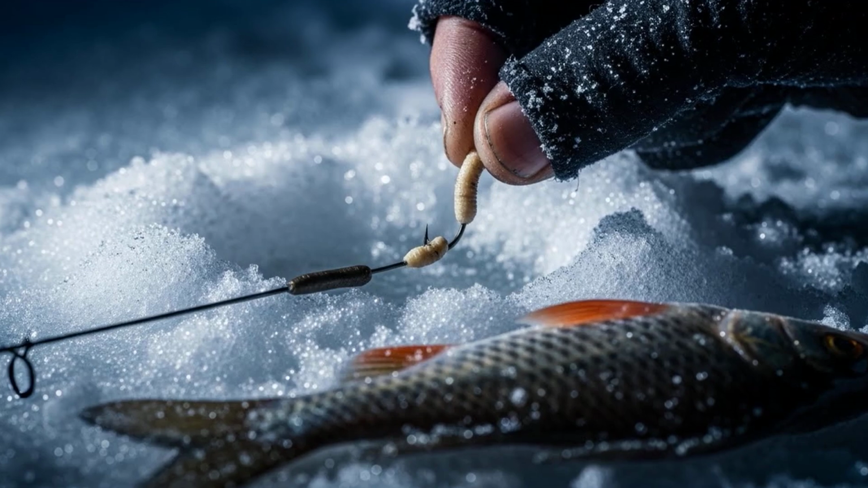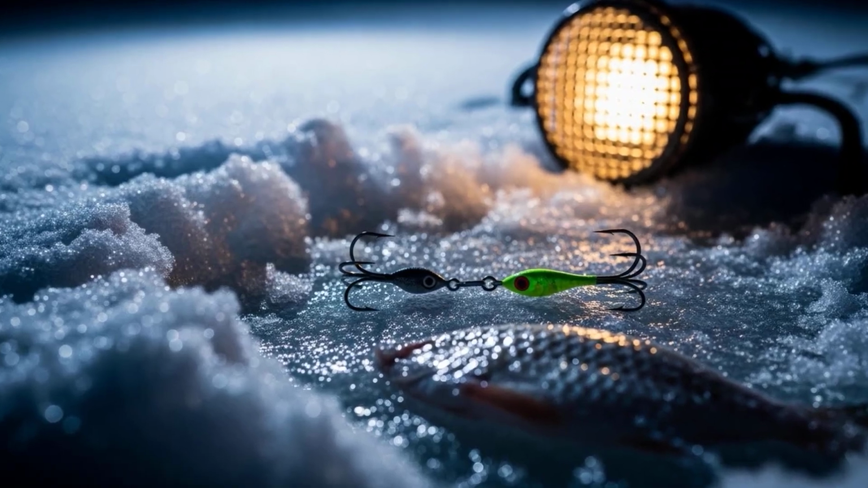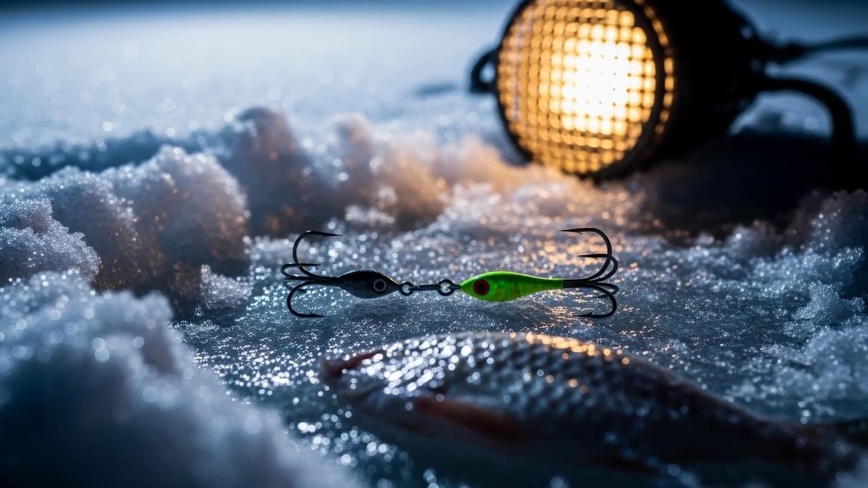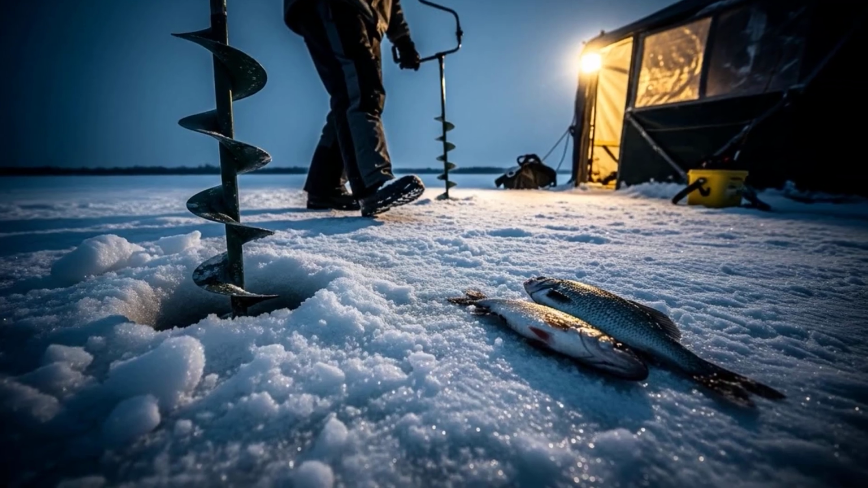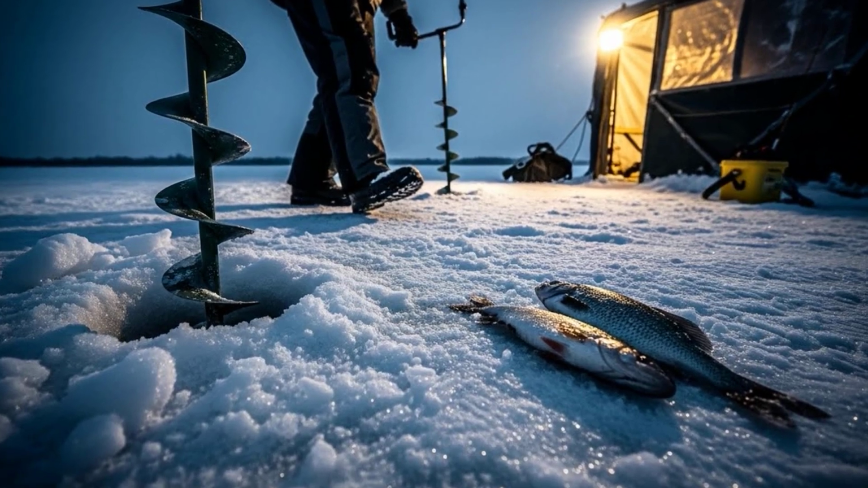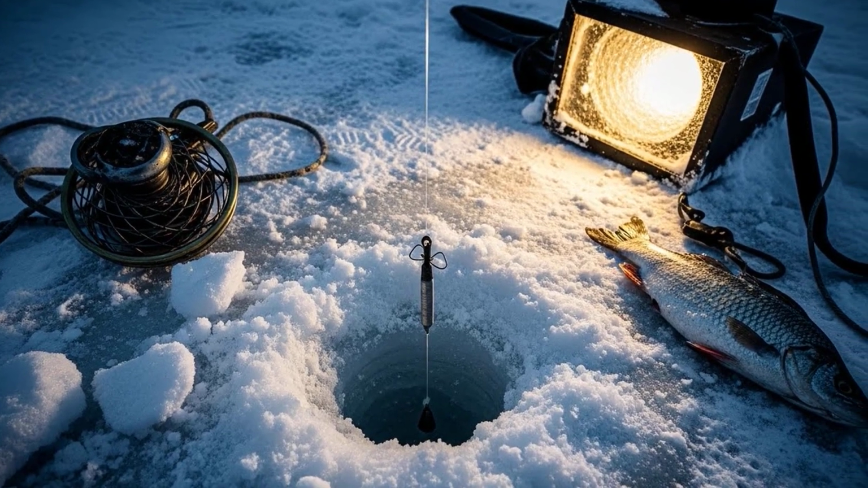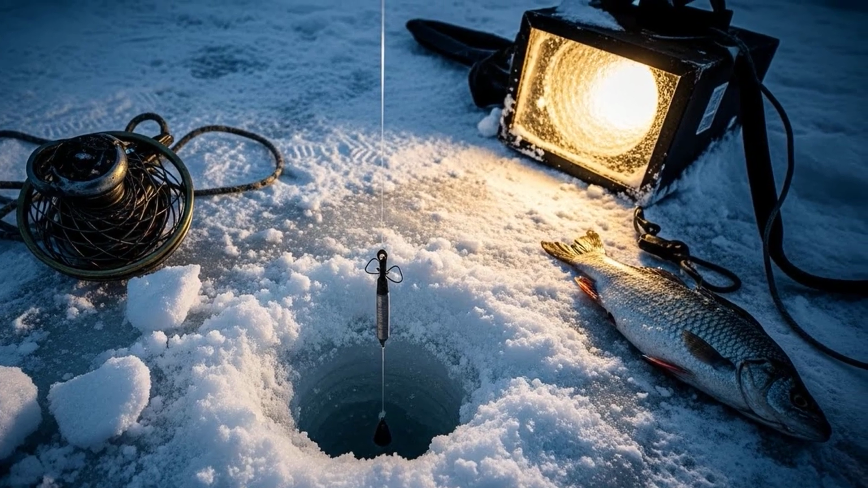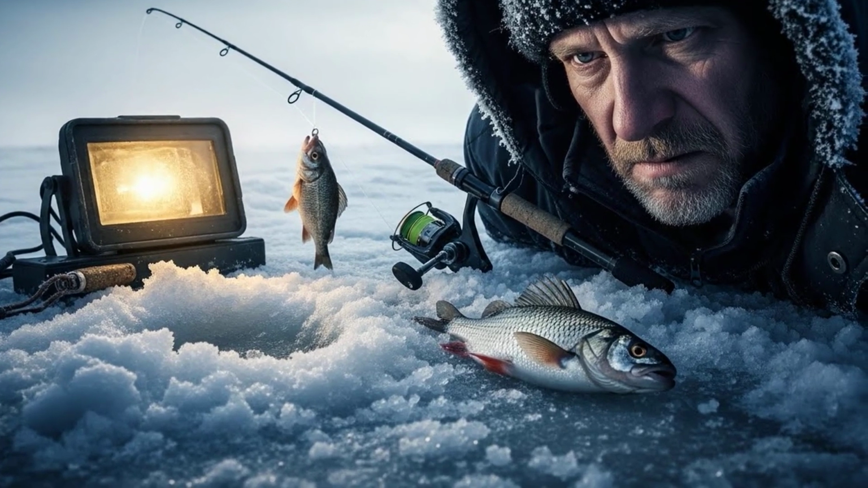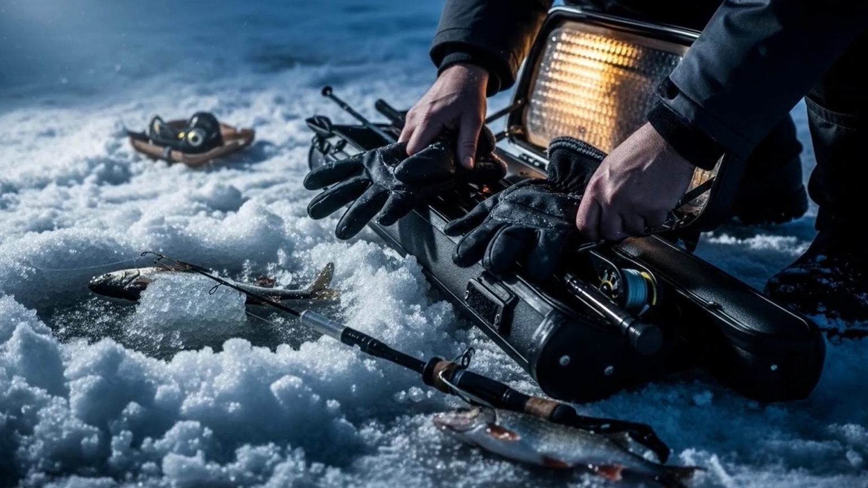The first seeds of doubt begin to sprout. You rebait your hook with a fresh maggot. You try a different color jig. You change your jigging cadence from slow and subtle to sharp and aggressive. Still nothing. You tell yourself they're just being picky today. You think, maybe I'll drill another hole a few feet away. You do. You repeat the entire process, sending the jig straight back down to the bottom. An hour goes by. The optimism you started the day with is starting to fade, replaced by a cold, familiar frustration. You start to think about packing it in early.